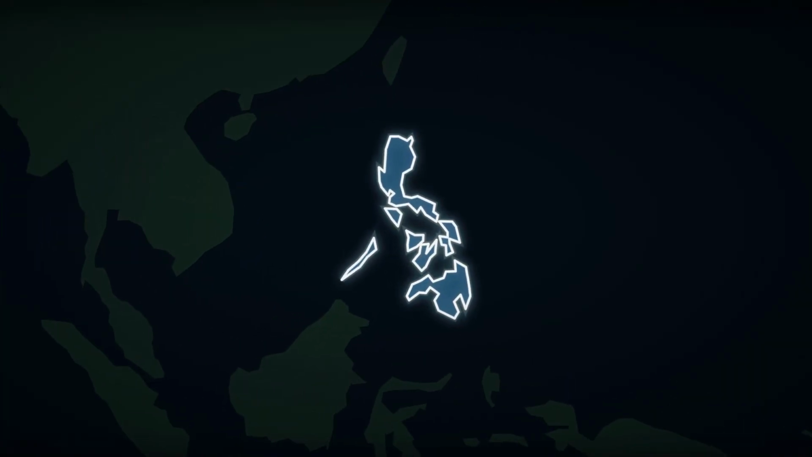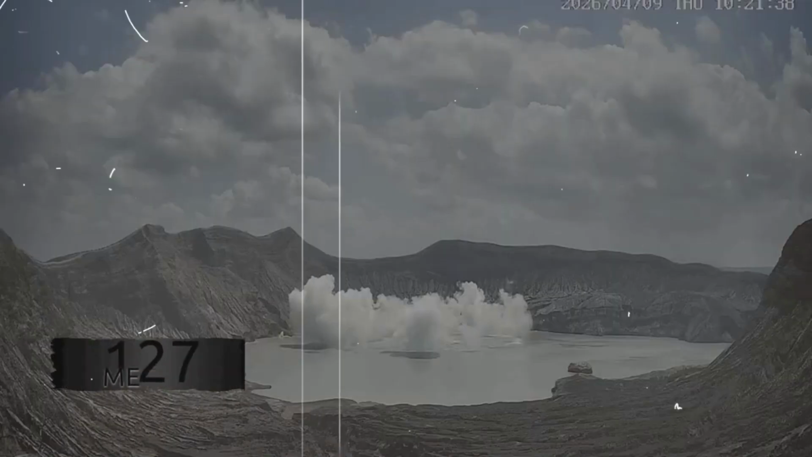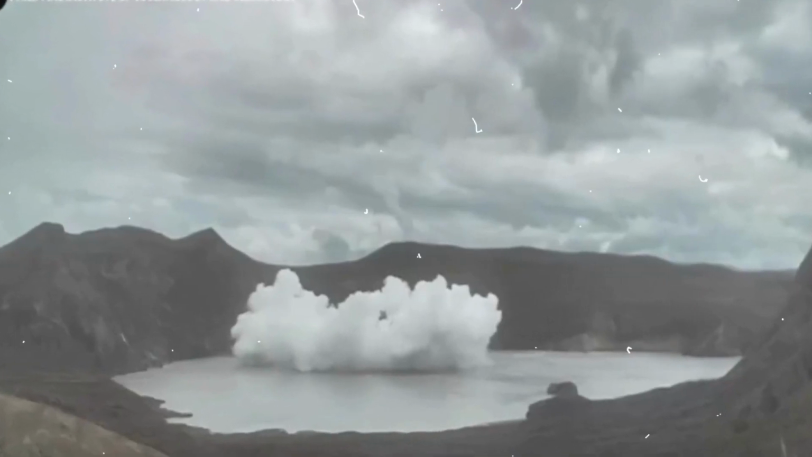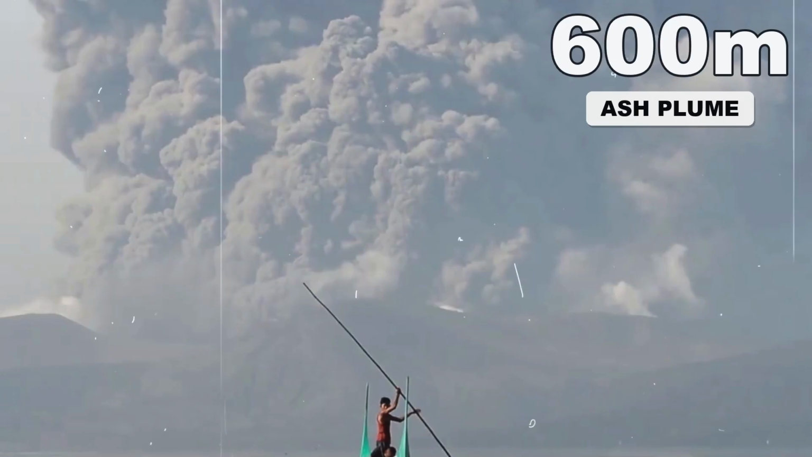In the Philippines, just before sunrise on April 23rd, a thermal camera recorded a silent, violent blast. A sudden flash of white-hot energy erupted from the surface of a seemingly placid crater lake, a plume of superheated material punching 600 meters into the sky.